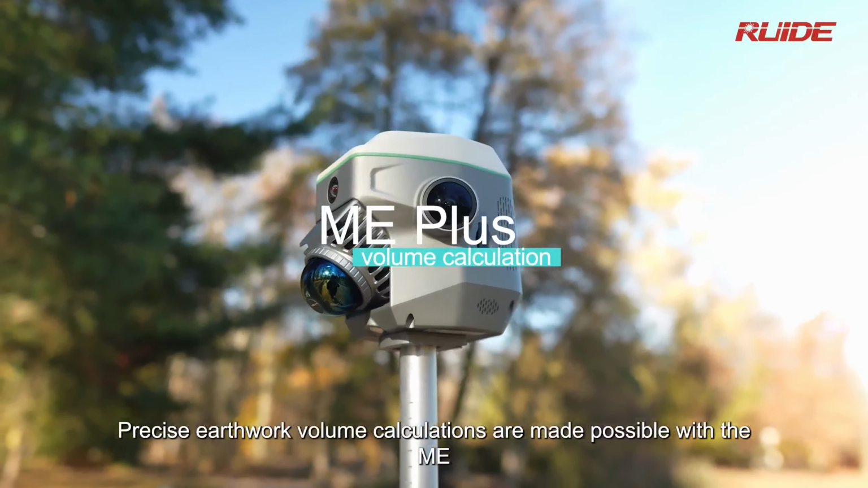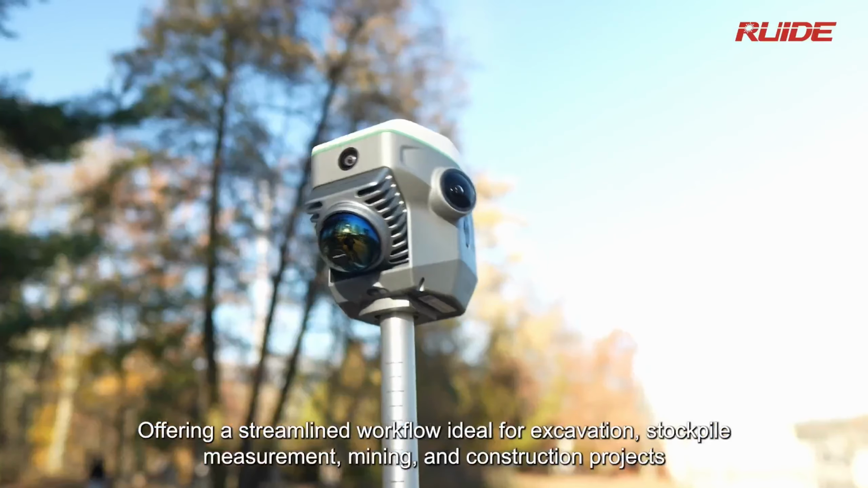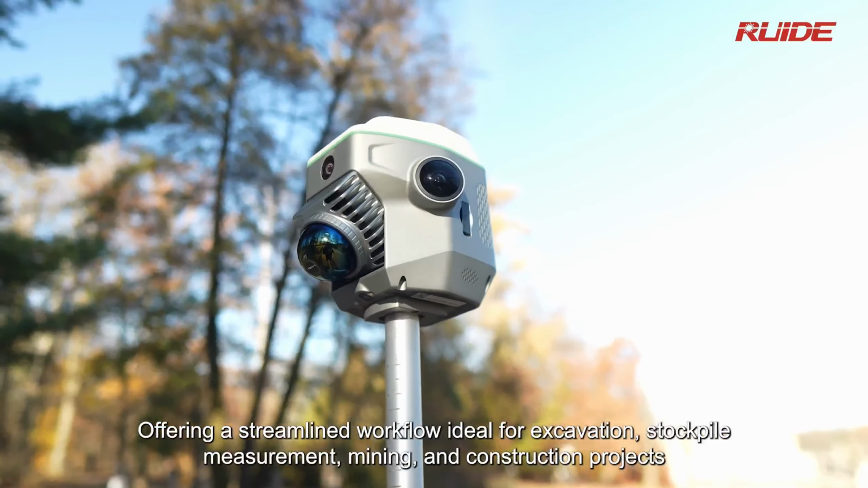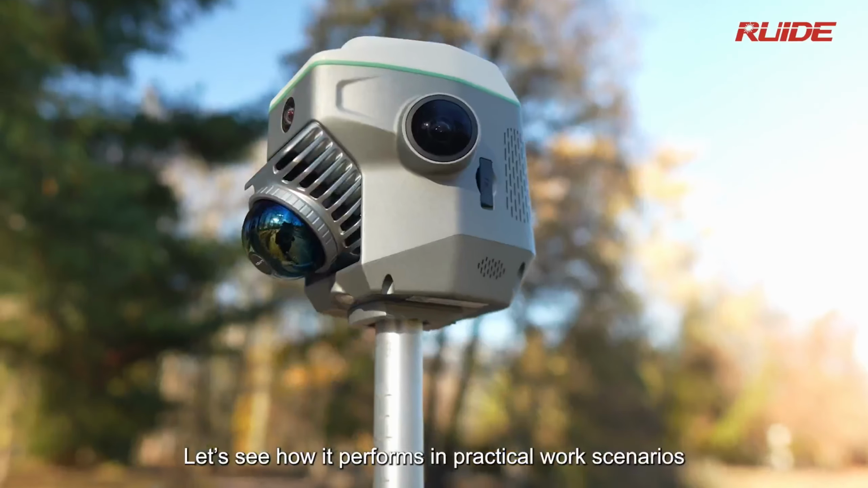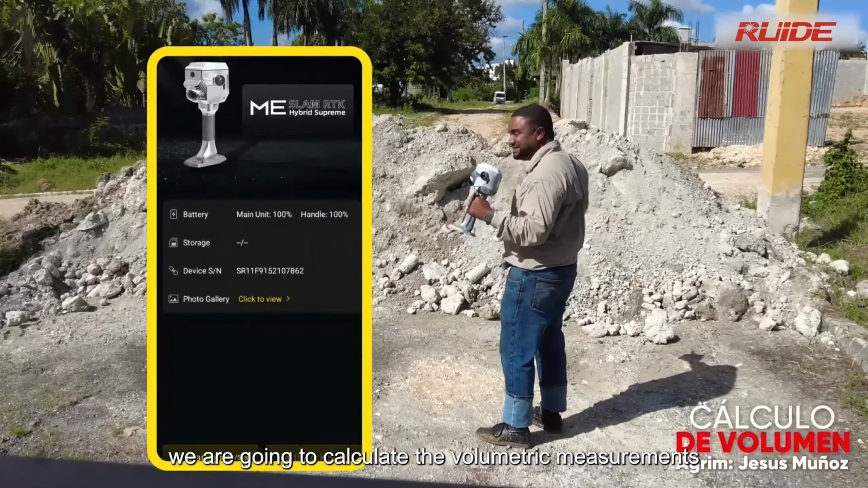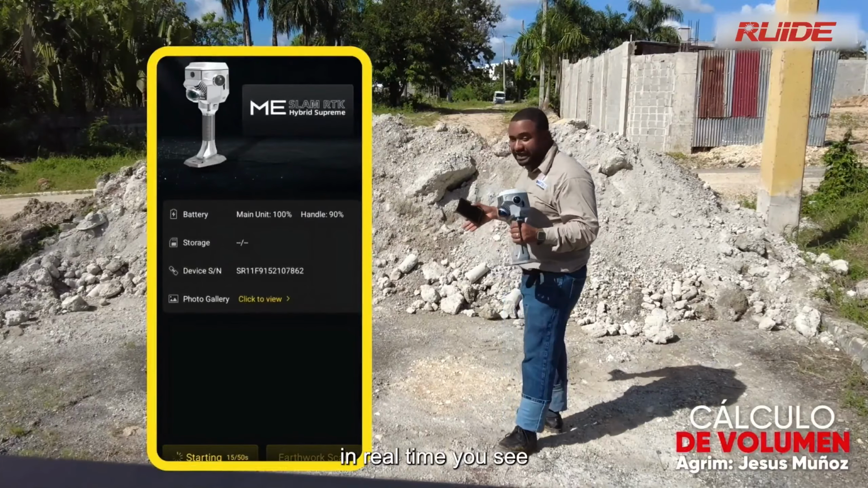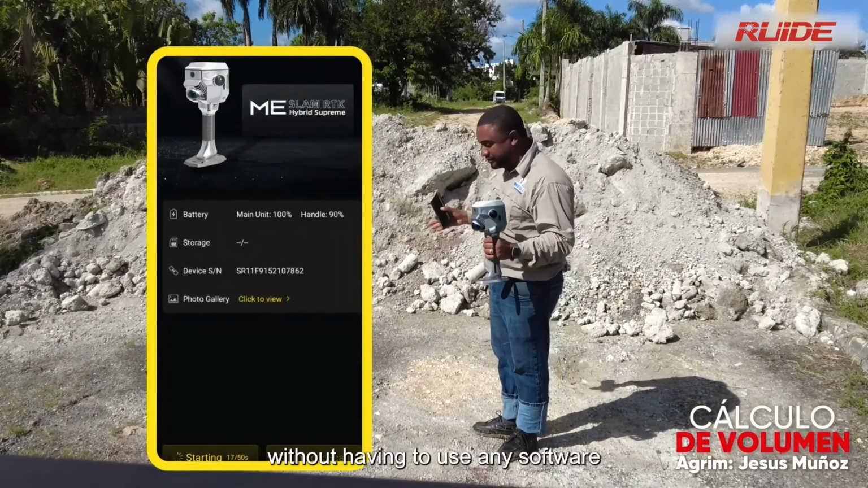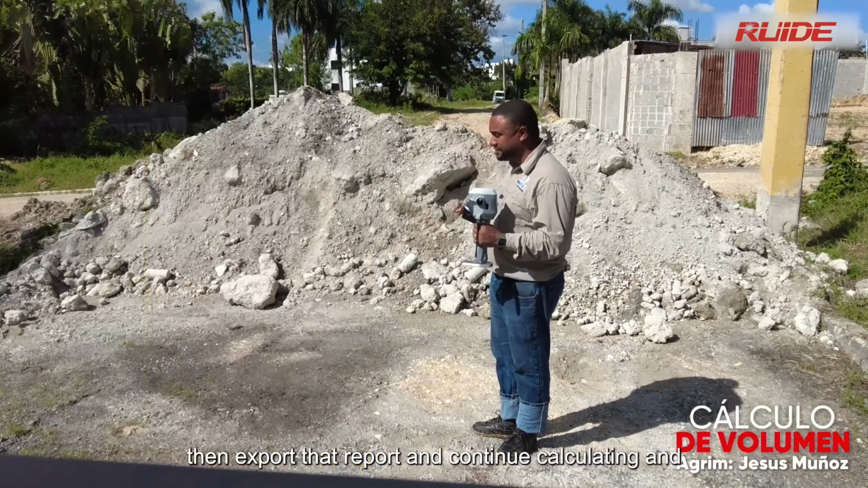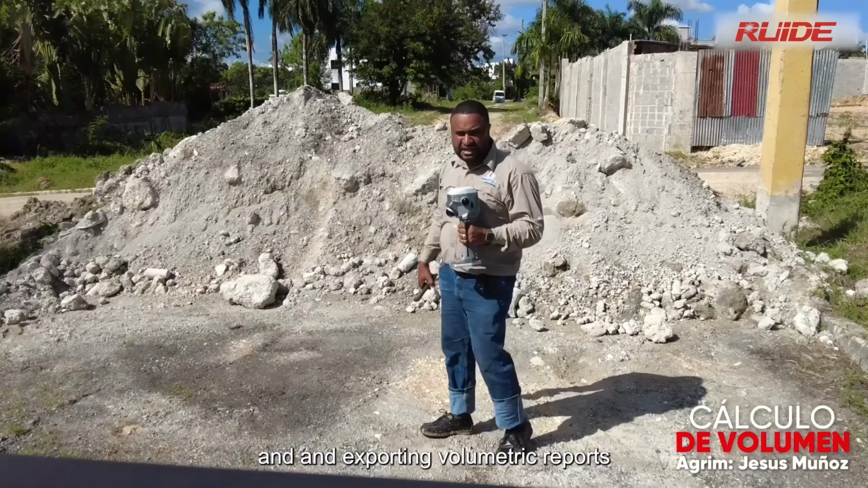Precise earthwork volume calculations are made possible with the ME, offering a streamlined workflow ideal for excavation, stockpile measurement, mining, and construction projects. Let's see how it performs in practical work scenarios. We are going to calculate the volumetric measurements of this plot of land in real time, right here in the field without having to use any software. We're going to do this, then export that report and continue calculating and exporting volumetric reports, alright?